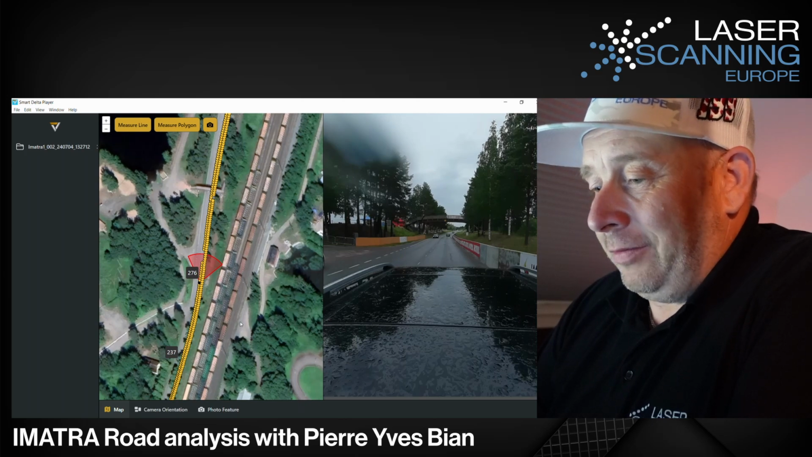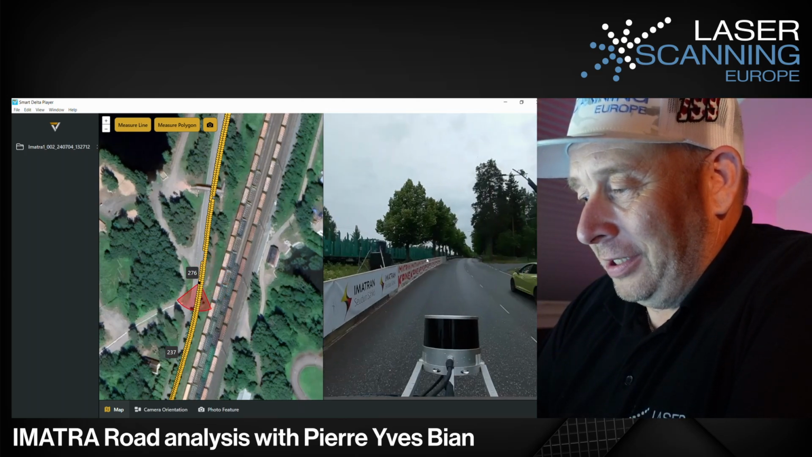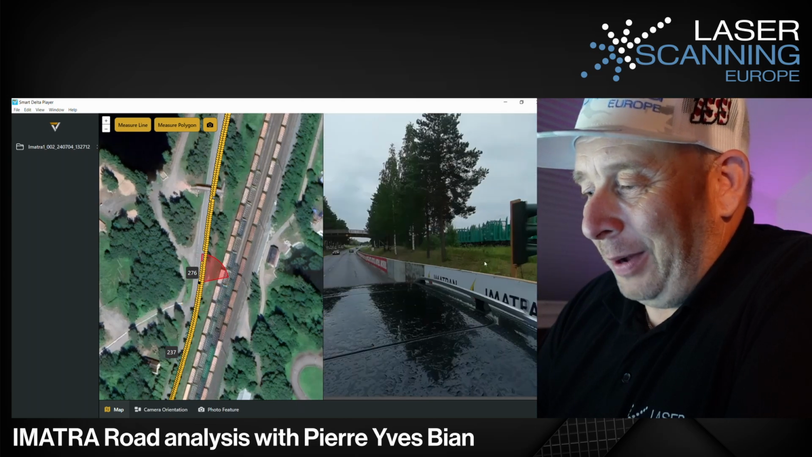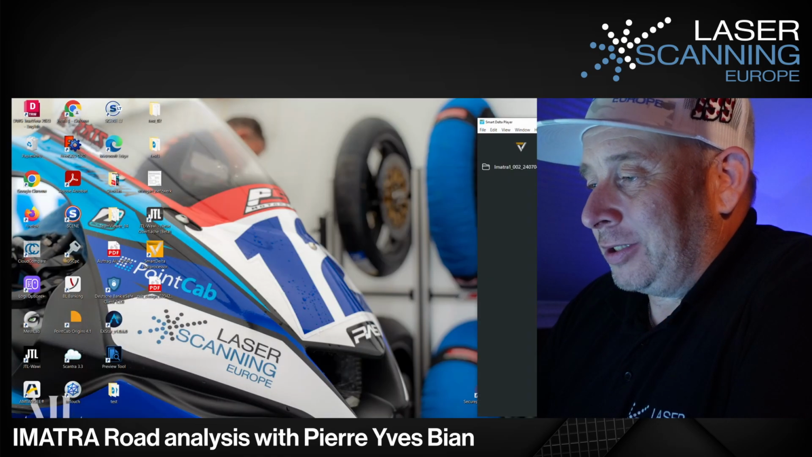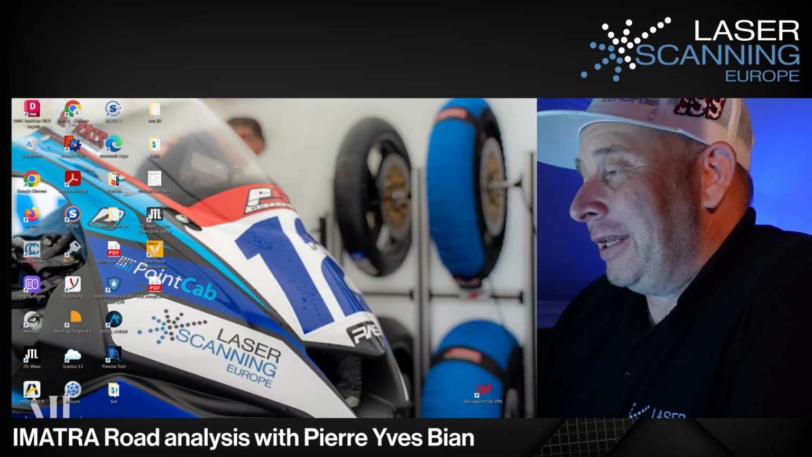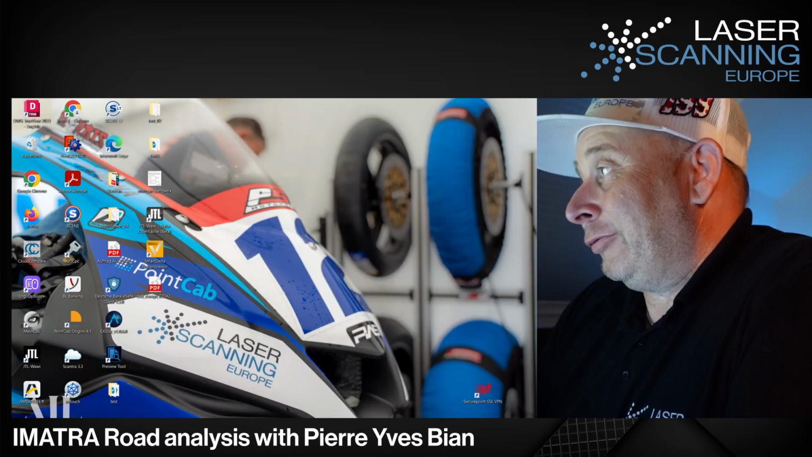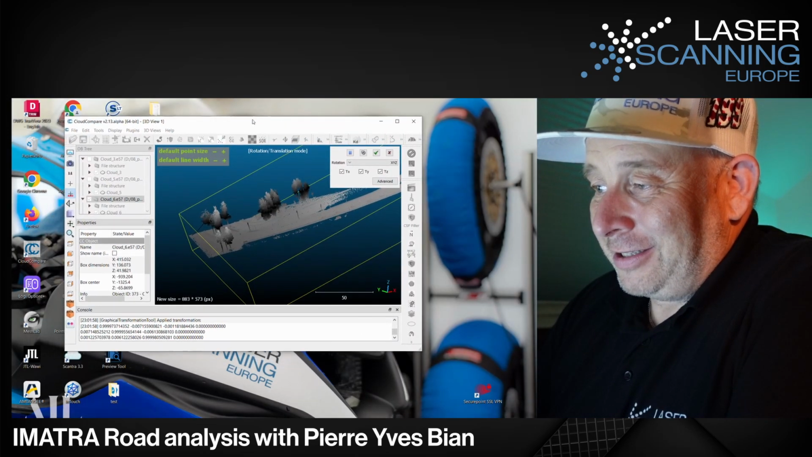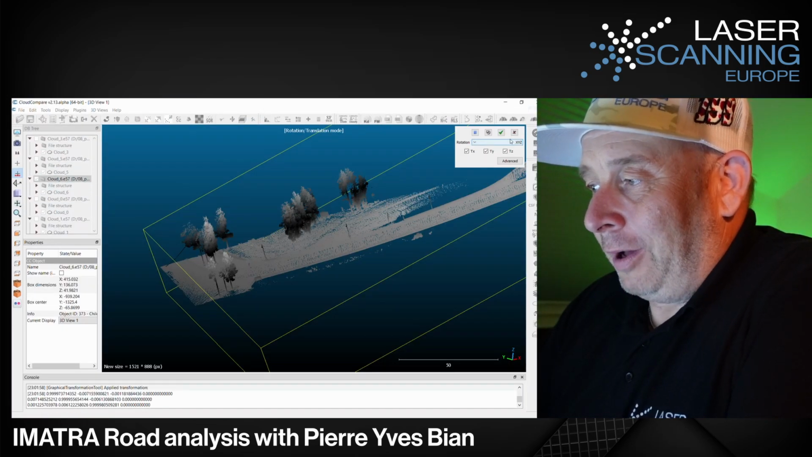So this is the very fast section. You go over the Imatra jump, under the bridge, and then we go close to it. If you go fast, it's also a tricky part for riders or potential riders.